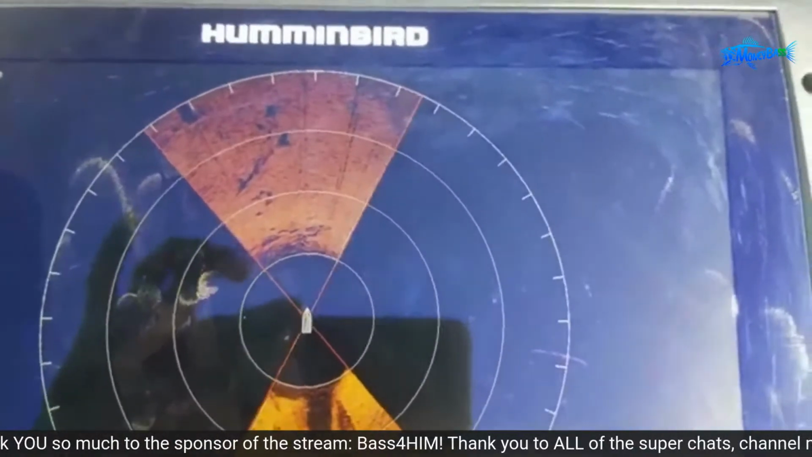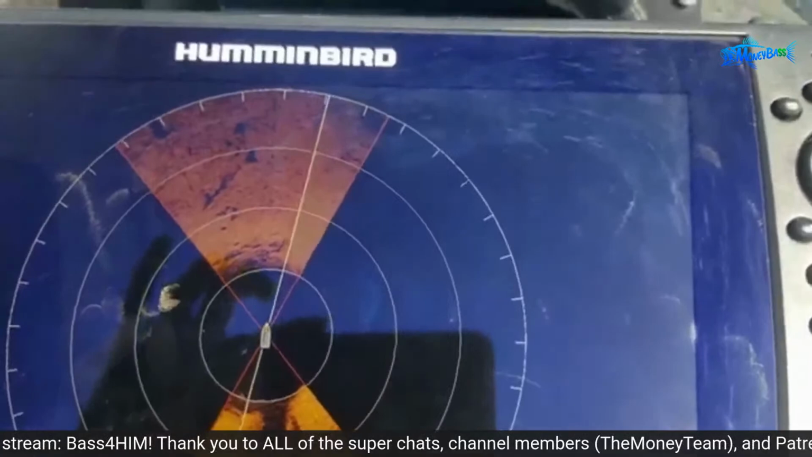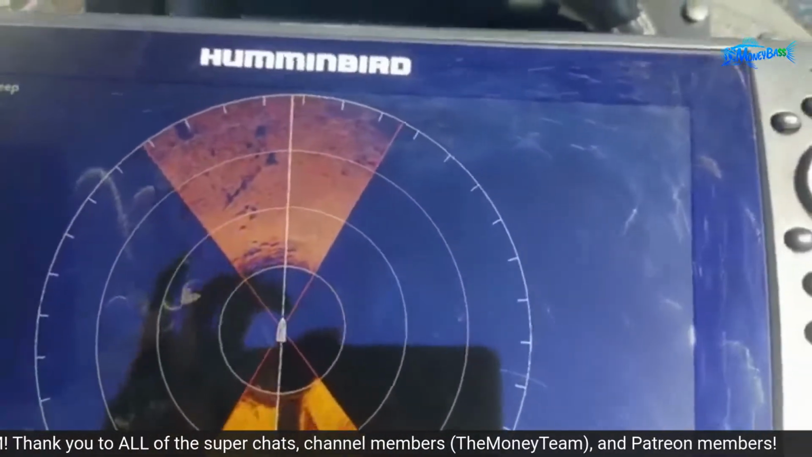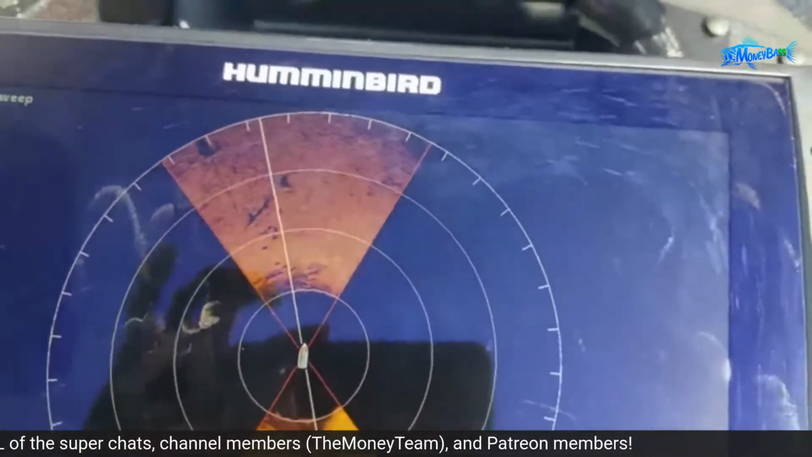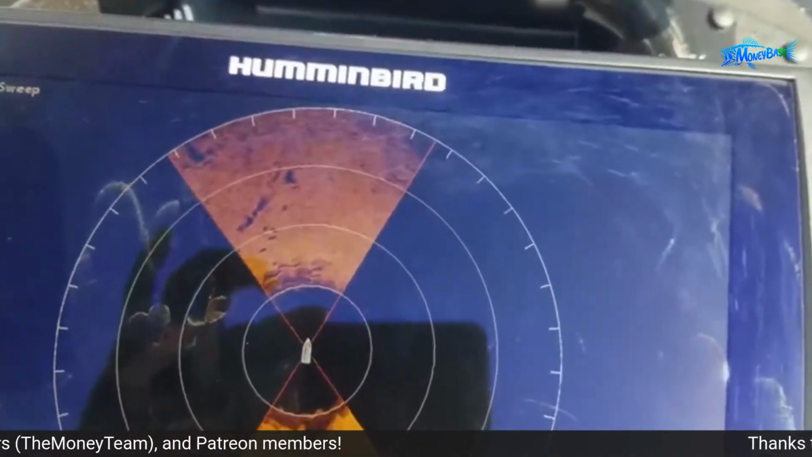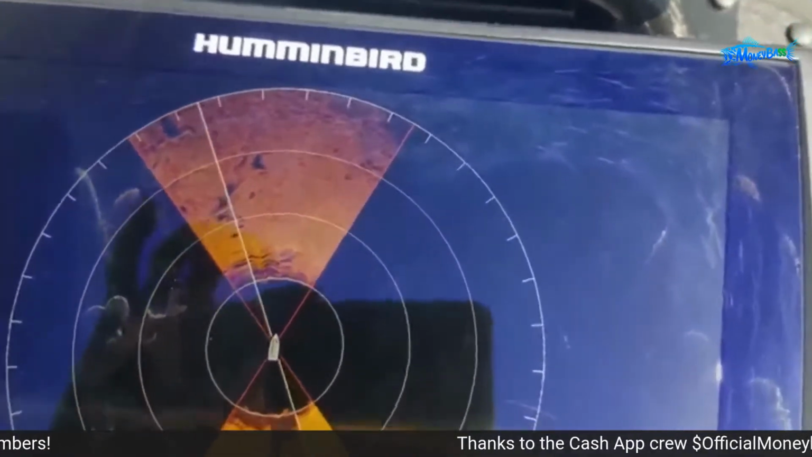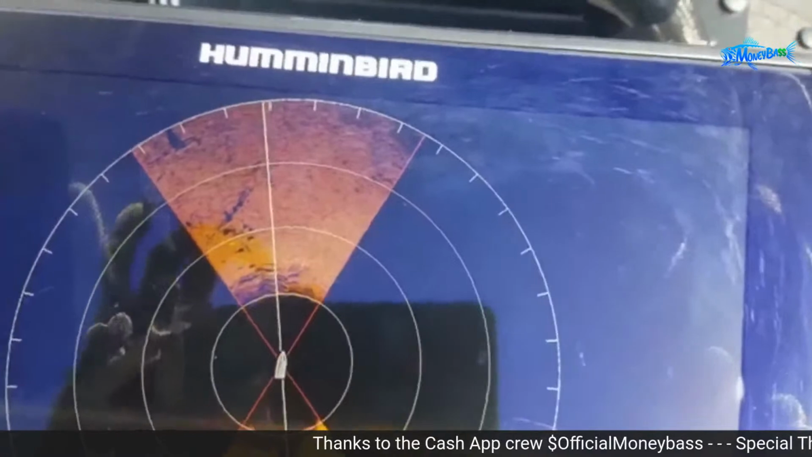Of course, nothing will take the place of time on the water and getting out here and experimenting with it yourself. But I hope these tips help you guys get started, especially going through there and getting it initially set up on a boat ramp, because you basically want to use what you can see with your eyes as a reference point to get started.